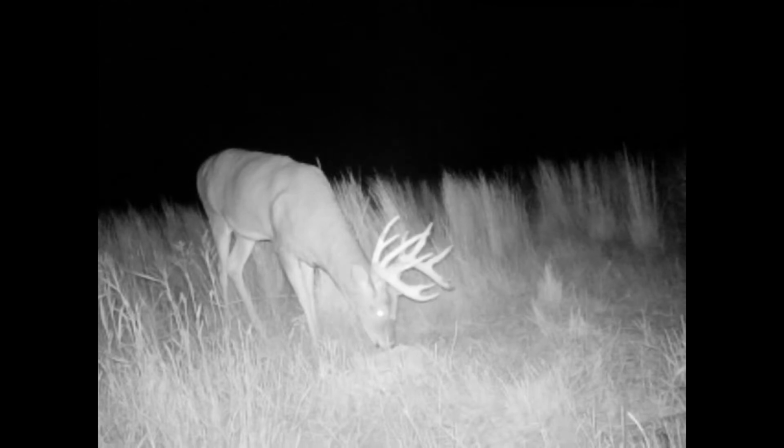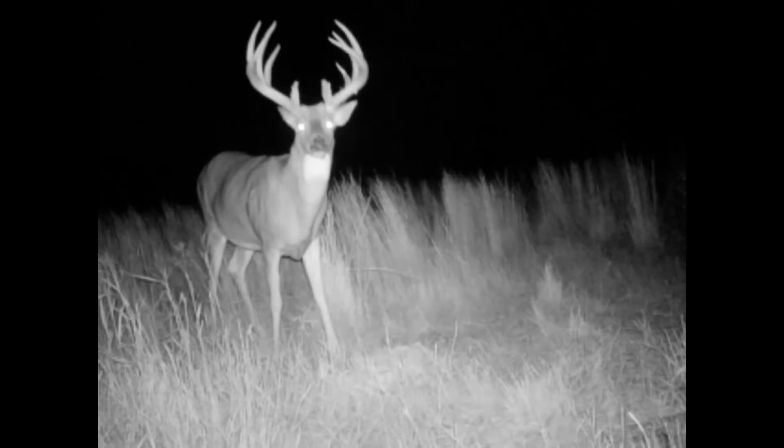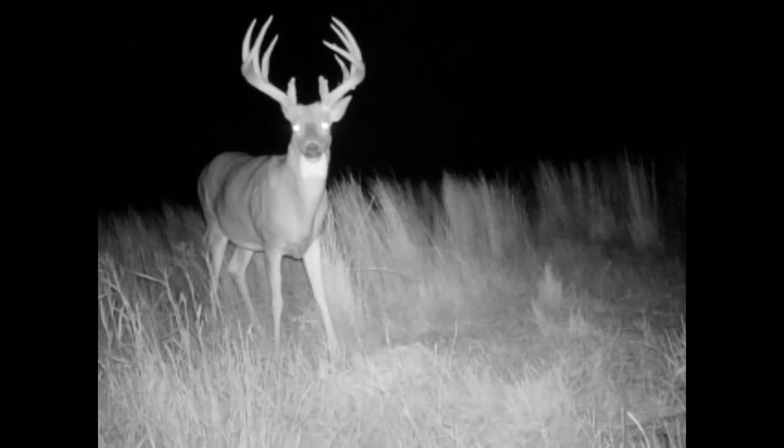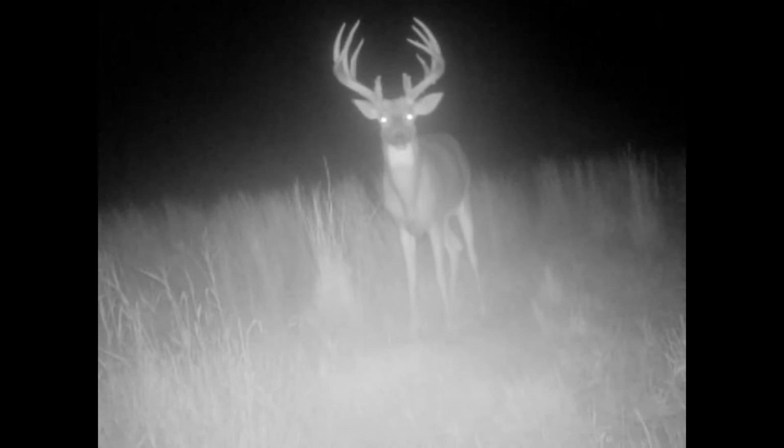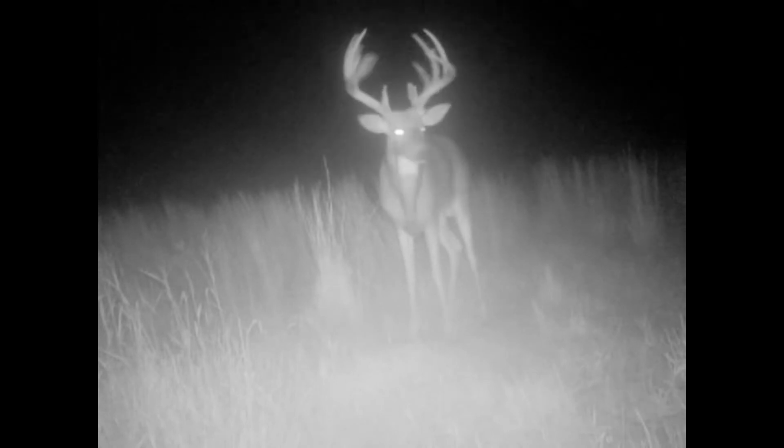Still, there are no daytime videos of the bucks. They're all nocturnal. I think they're going to stay that way until the rut, probably. I just wish they would start coming out during the day, but I mean, it happens. Tumbleweed's pretty consistently coming back now.